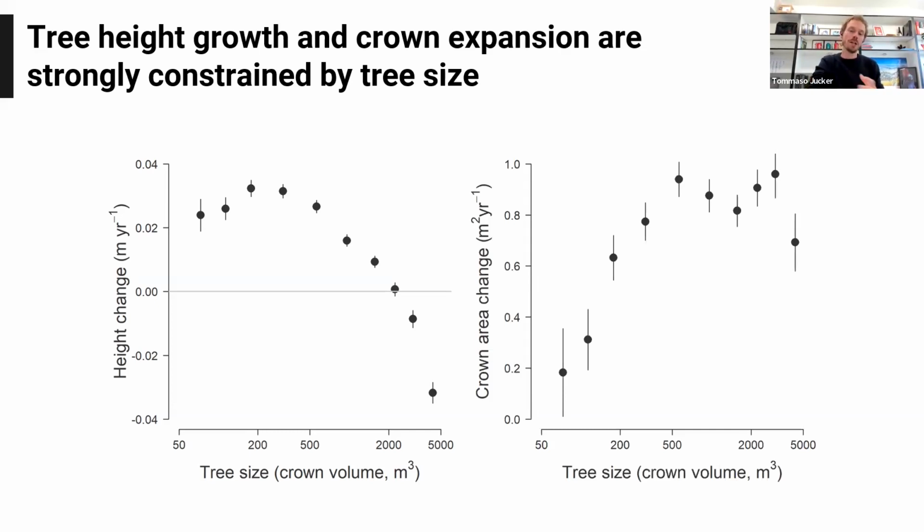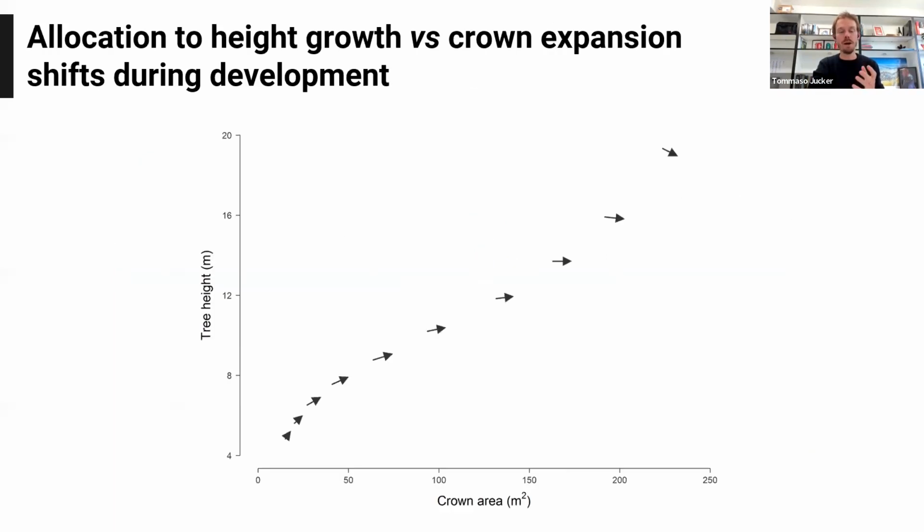When we look at the crown area change, we get quite a different picture, where we see that the smallest trees are the ones that are growing slowest from a crown area perspective. And this instead seems to increase over time as trees become bigger, and they're starting to allocate more to crown expansion. You can see this really well if we combine the two data sets like this. So what we have here is the y-axis is tree height, on the x-axis we have crown area. And each arrow corresponds to one of those size classes. The beginning of the arrow is where those trees were in 2012. The end of the arrow is where they were in 2021.